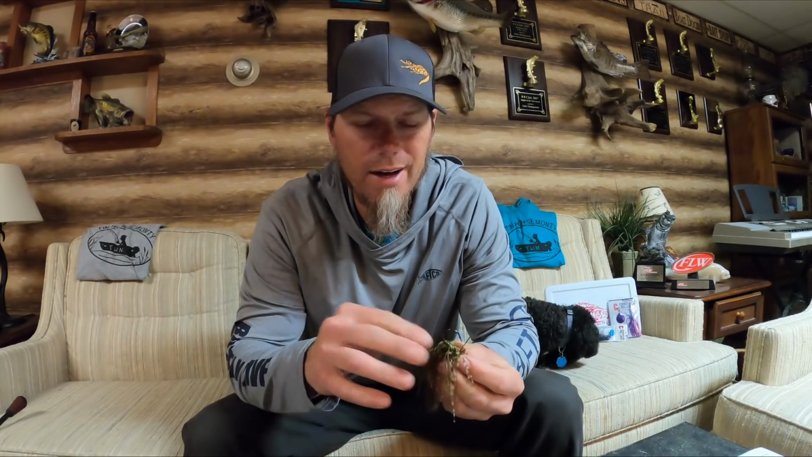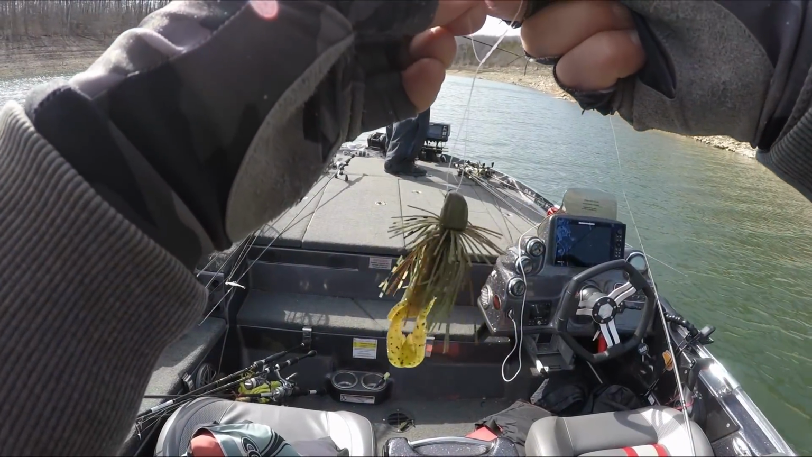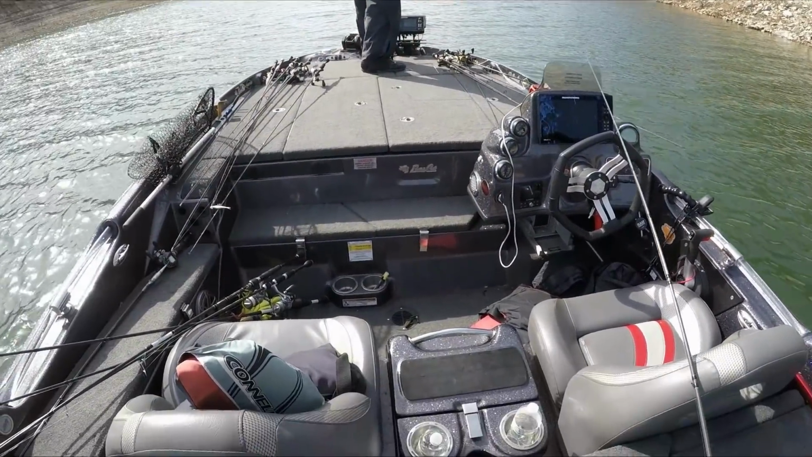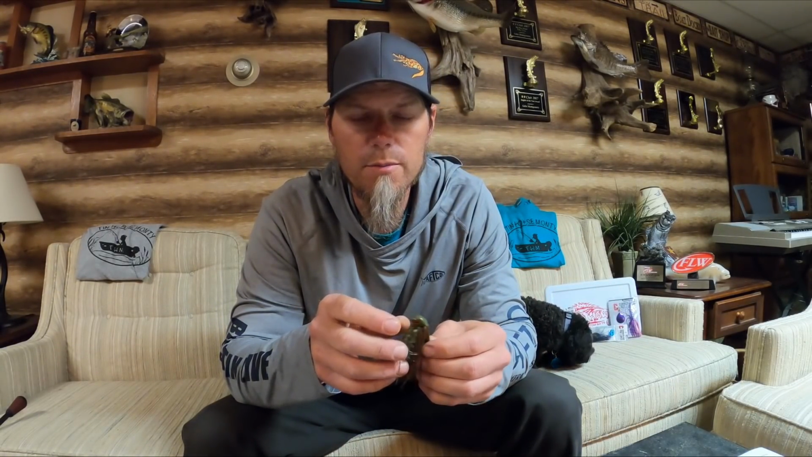He had his tipped with a twin-tailed grub, and I was going with a speed craw. I trimmed the skirt down on the jig I was using, just made it a little more finessey. We were fishing transition areas, channel swings, places where these fish are starting to migrate, pre-spawn type areas, just slow and steady, and we were picking up a few bites.